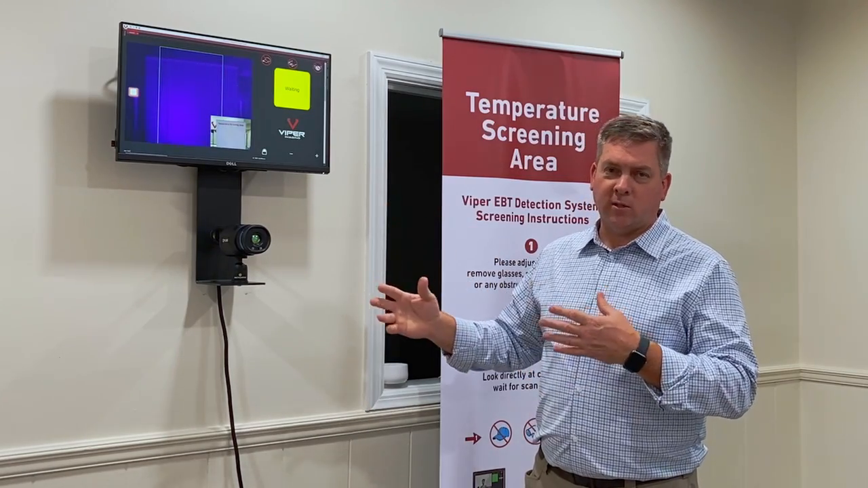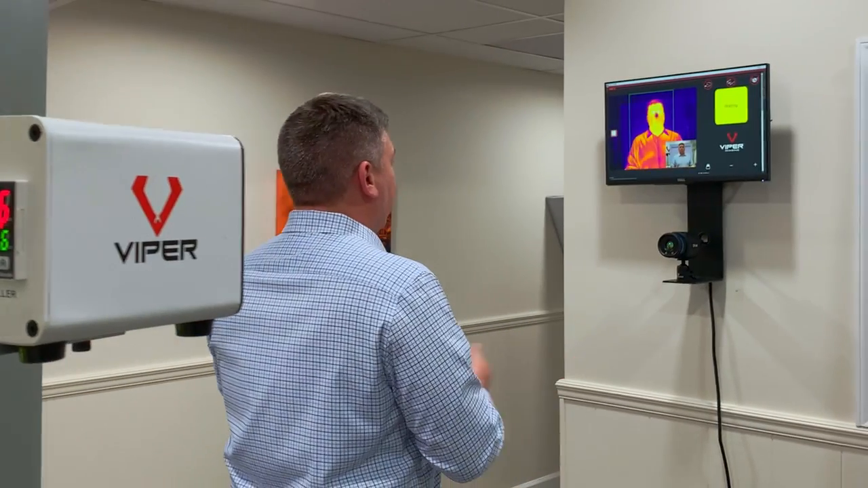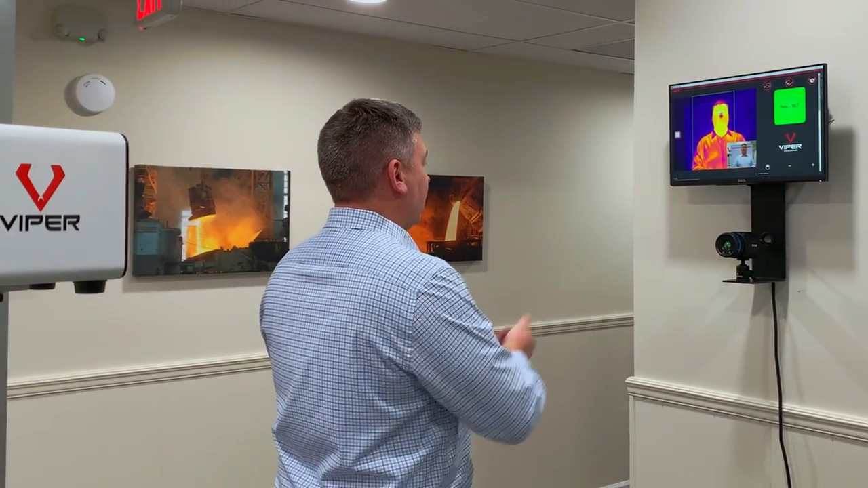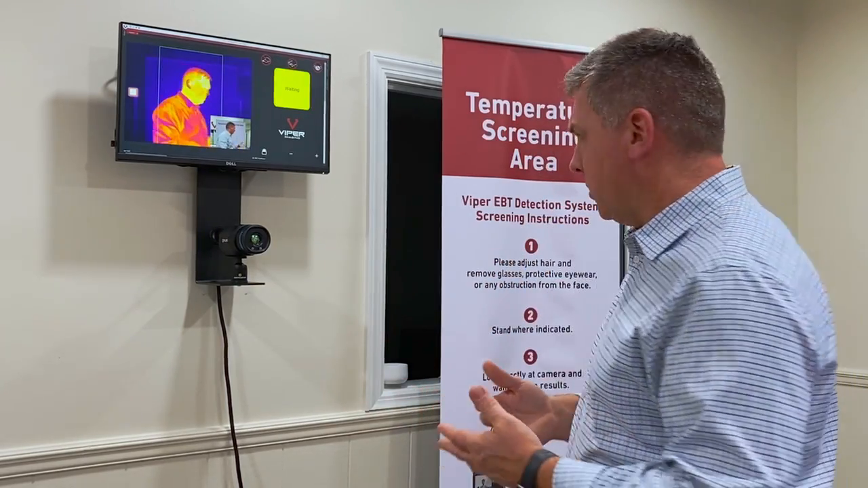So the software is working the same, the camera's working the same, just don't have necessarily the full expanded set that you would have with the V1 or some of our previous systems. But very simply, it works the same way. A person would come up, they would go for the scan, it would do the processing, it would tell them pass or fail. So that's what we're going to go through, pass or fail each and every time.